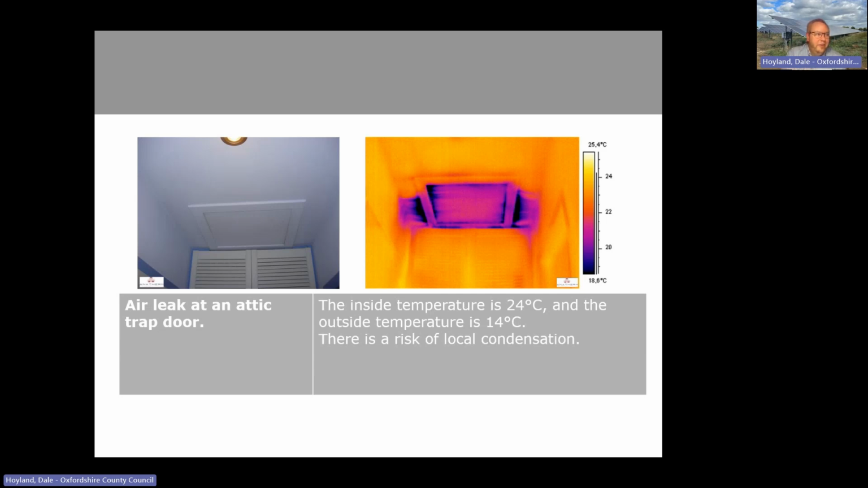The professionals tend to do kind of cheap and cheerful: staple some plastic round and fill it with a bit of loft insulation. It's actually quite effective, but you can buy, there used to be a product called Hatch Thatch. I don't know whether they're still in business, but that was good because it was both insulating the top of the loft hatch and providing a sort of draft proofing material to seal around the edge.